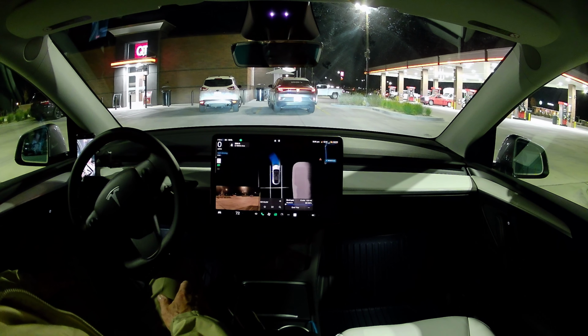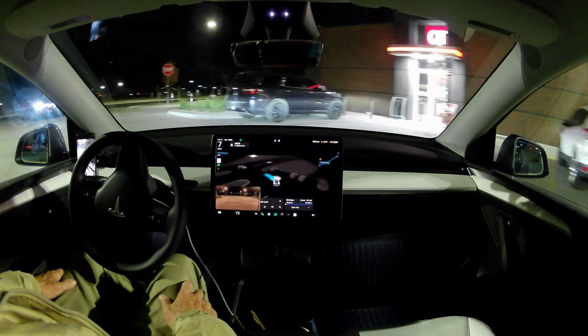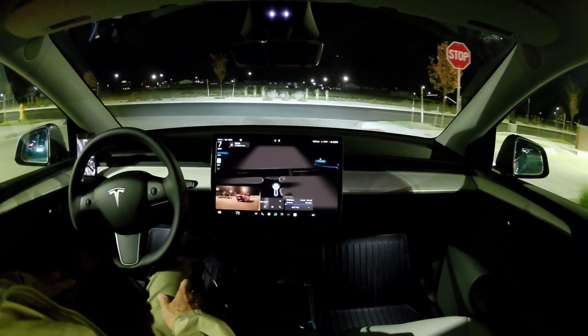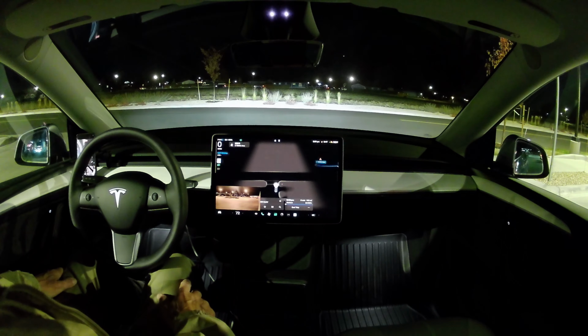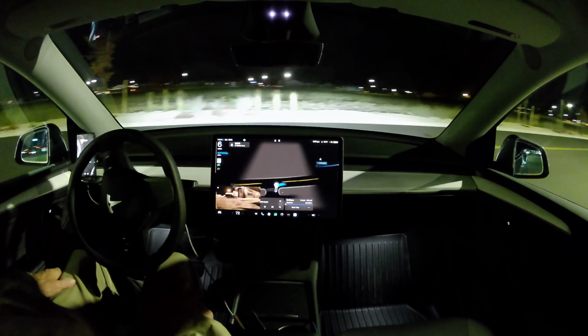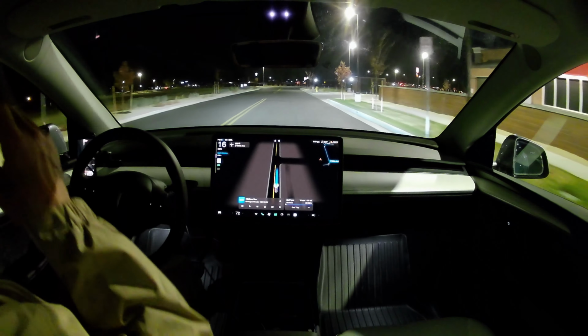Right now she's being very patient for these cars that are leaving. So she took an extra 10, 12 seconds, maybe 15 or 20. But now we're going. And I think that was because of movement and unsure where she was and all that kind of thing.